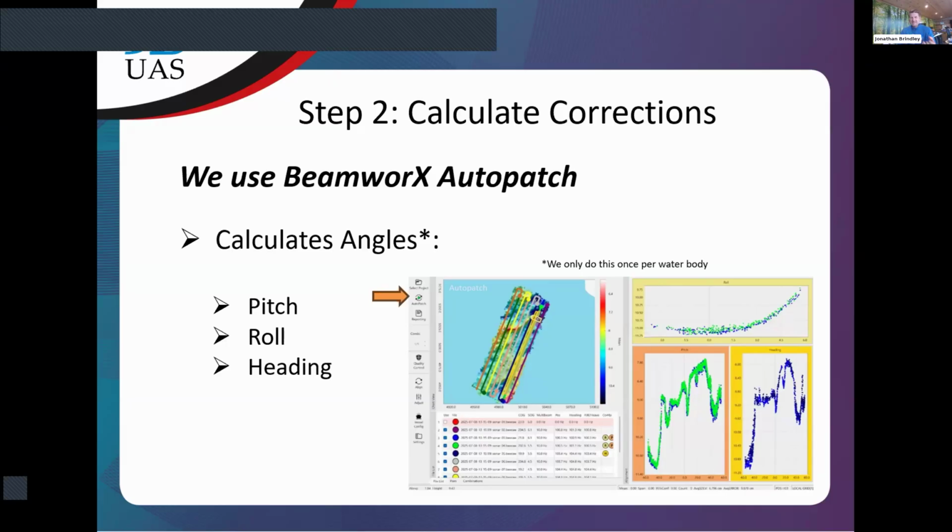Using that patch test, Beamworks Auto Patch will do that calculation and get all those angles done, so that everything makes sense to the processing software. That's all done at the moment through Beamworks Auto Patch.